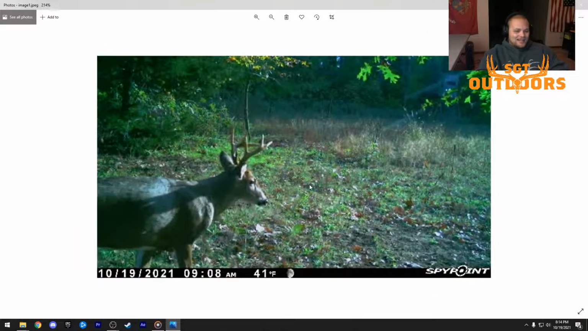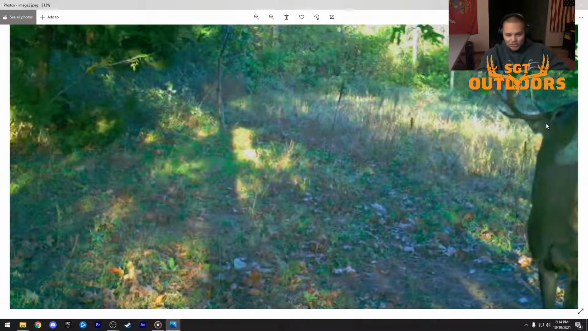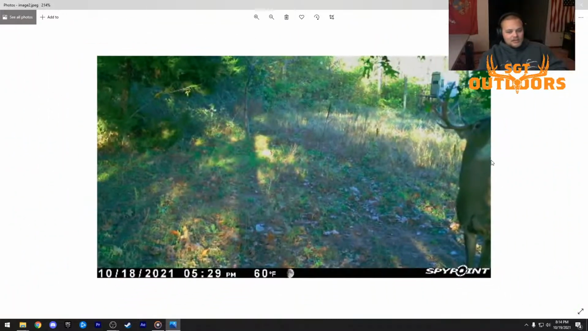Let's see what else we got here. That's a good buck. There we go. Was that a 10-pointer probably? 1, 2, 3, 4, 5. There might be another point there. I can't tell with the branch in the way, but solid looking buck. 5 o'clock in the afternoon. Get after it.